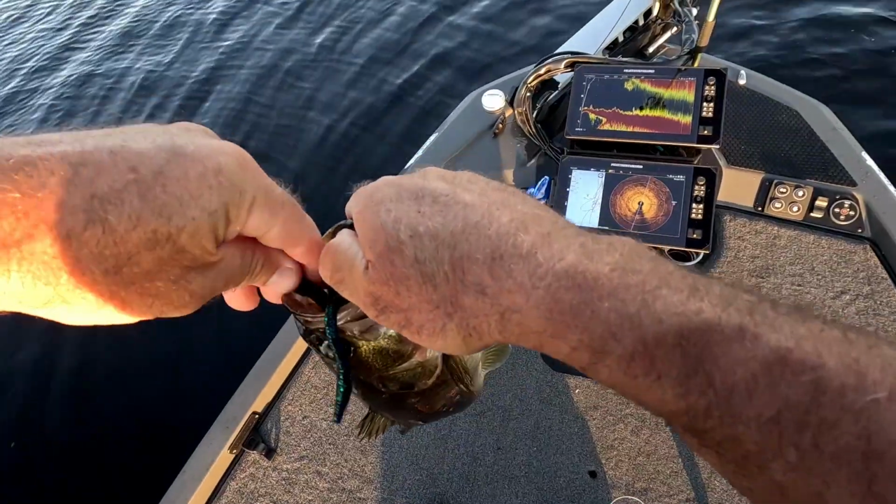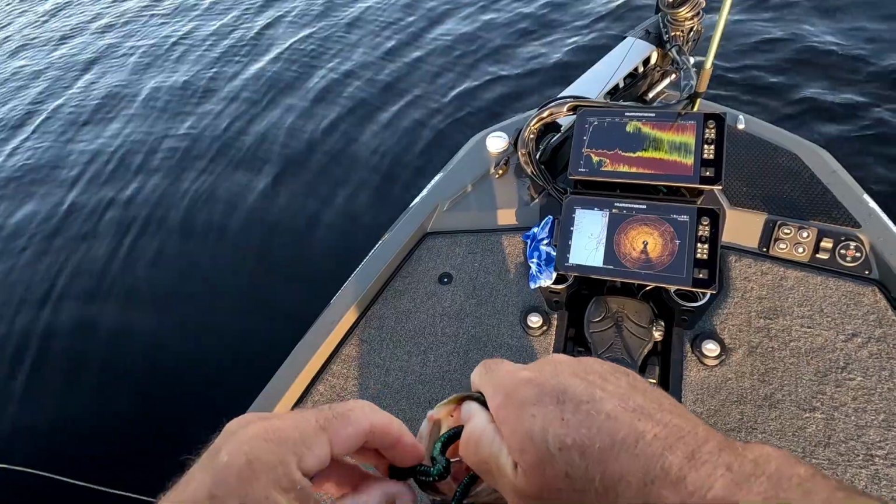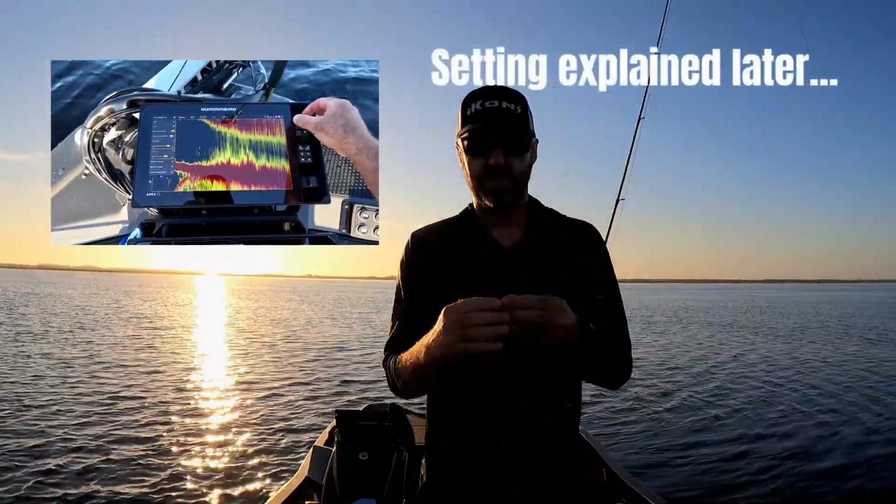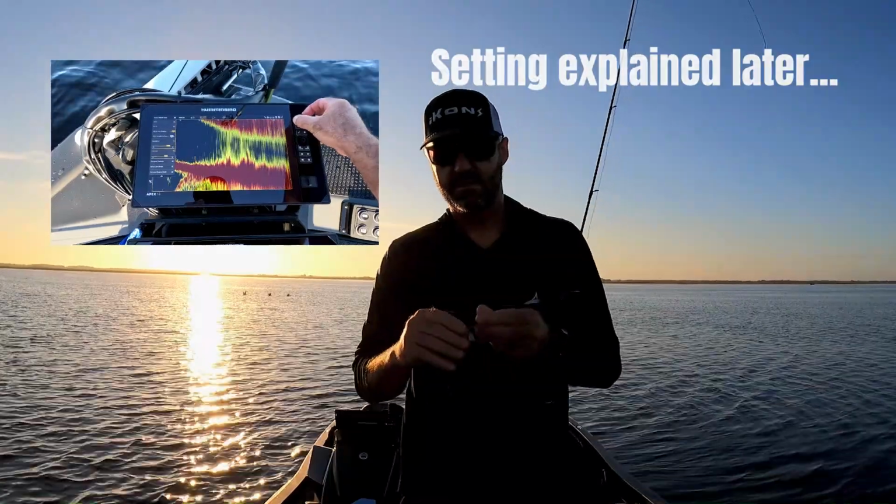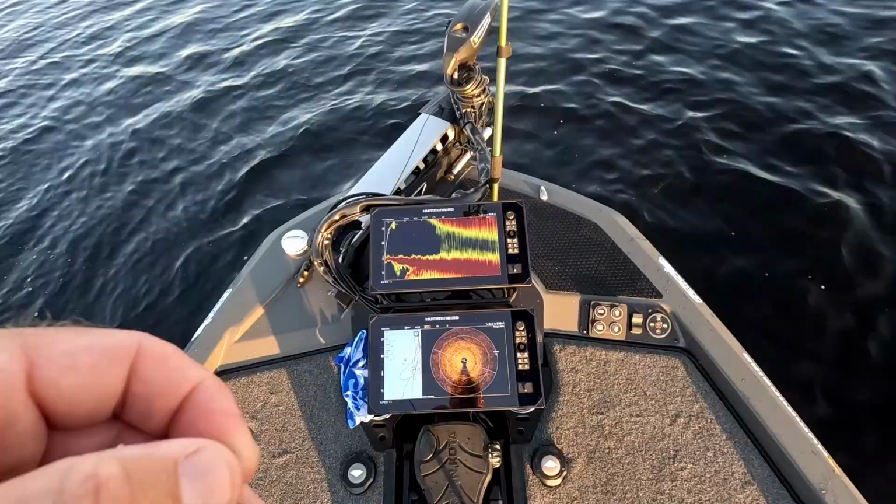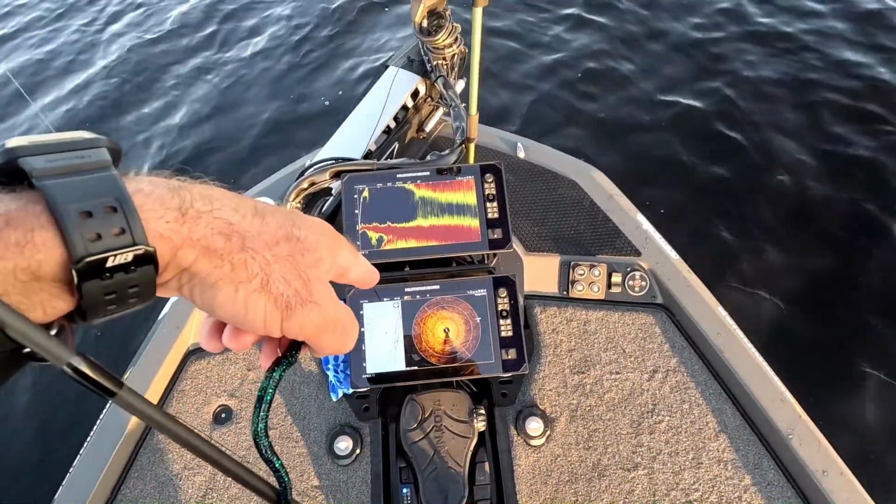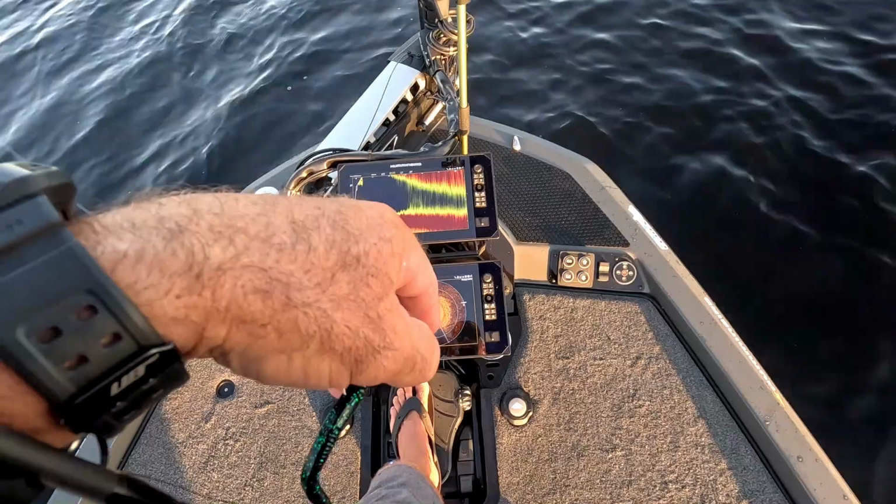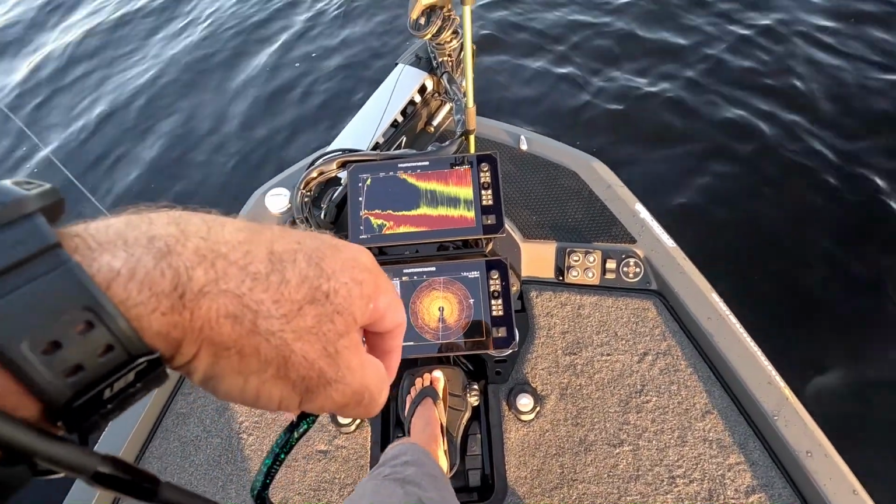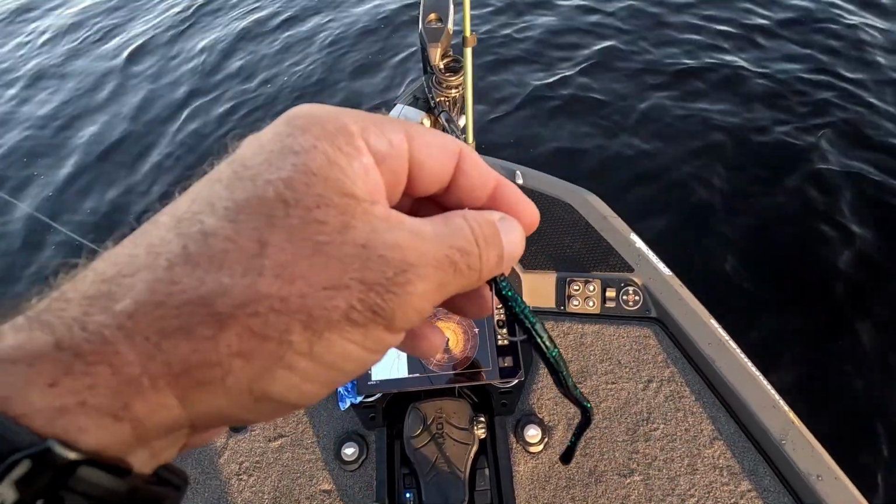Water's come up, all the rain we're getting, and I am just practicing with my Mega Live and Mega 360 here. I'm locating fish on my 360 and then turning my forward facing sonar over to them. I'm only in 4-5 feet of water. It's stained, a lot of sediment in the water, but I can still see those fish swimming around out there.